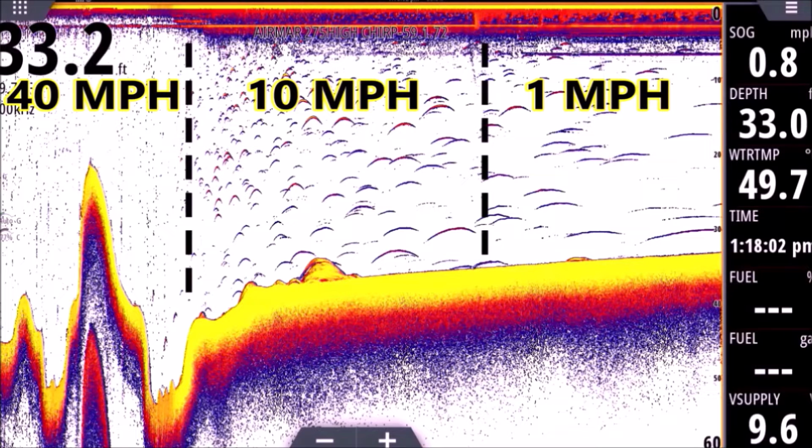If we're just drifting or even anchored, we can have the arches on the right side of the screen where they look long and flat. They can even look perfectly flat and long worm-like. I've had them go all the way across the screen, just one arch, one long worm all the way across the screen, just because that fish is sitting under the transducer and absorbing ping after ping after ping. So the history makes it look like a long water serpent, like Nessie or something. But it could be a small fish. In this case, it's a 3 to 5 inch shad, but it can look enormous if it's just sitting under your transducer.